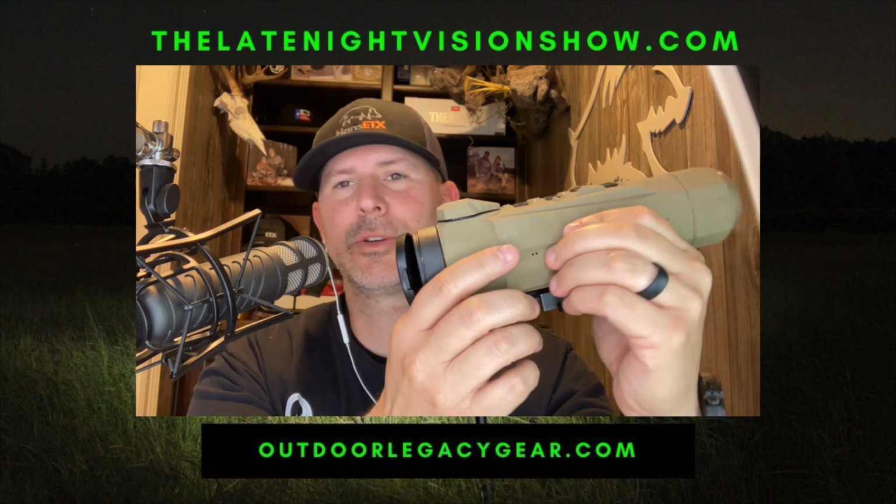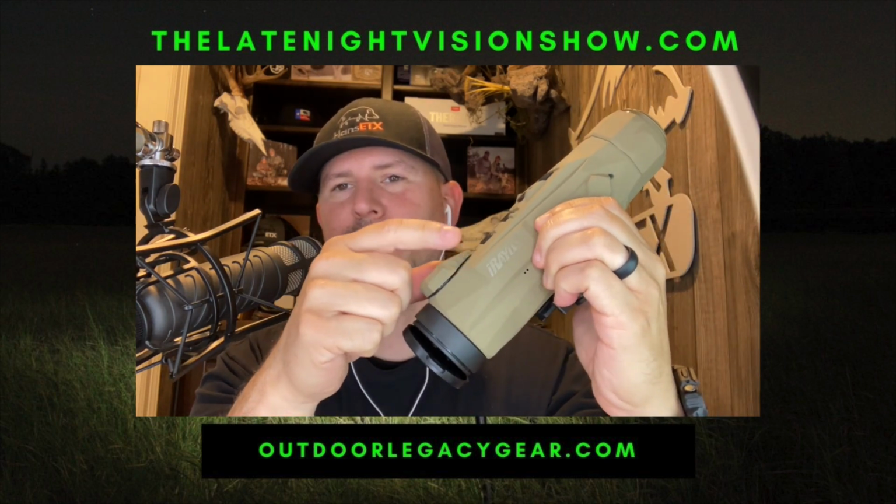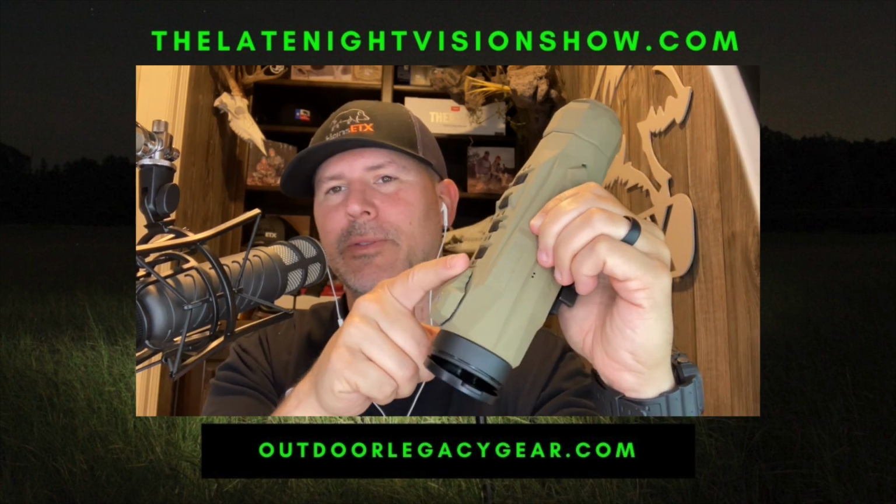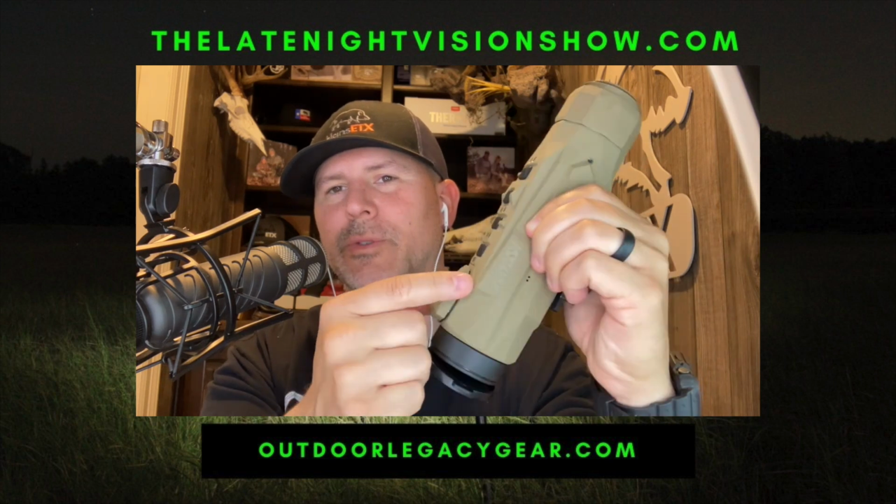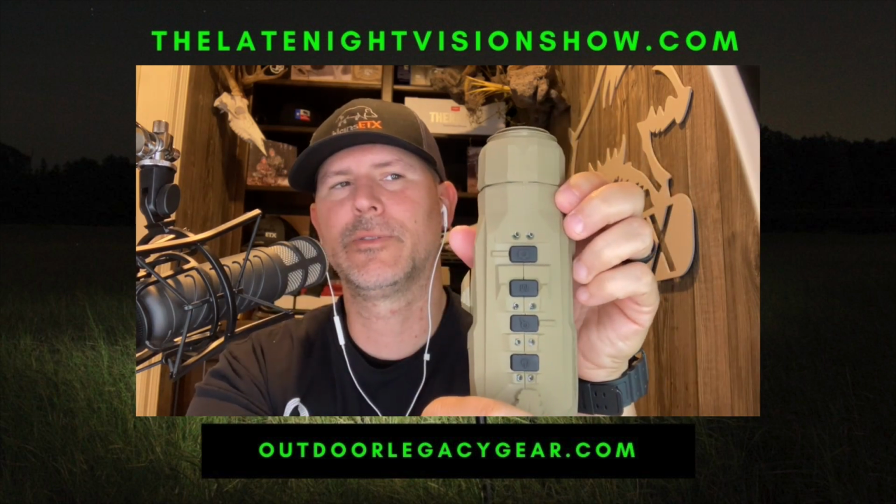You've also got a unique, very custom focus adjustment knob. This is your eyepiece. I'm sorry, not your eyepiece, but your objective lens focus adjustment right here. Just a kind of swivel looking knob here on top. Kind of cool looking design. 4-button layout on top with the raised menu button, so it makes it easier to find.